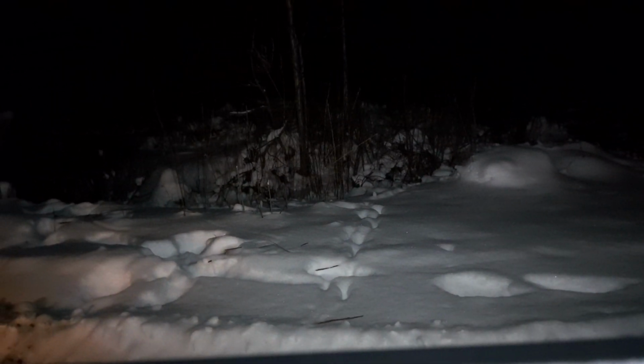Let's look for evidence of wildlife. Something over here. I'm just going to park my car, okay? There's a spot over here for car parking. Let's do it. Well, not really a spot, but you get what I mean.